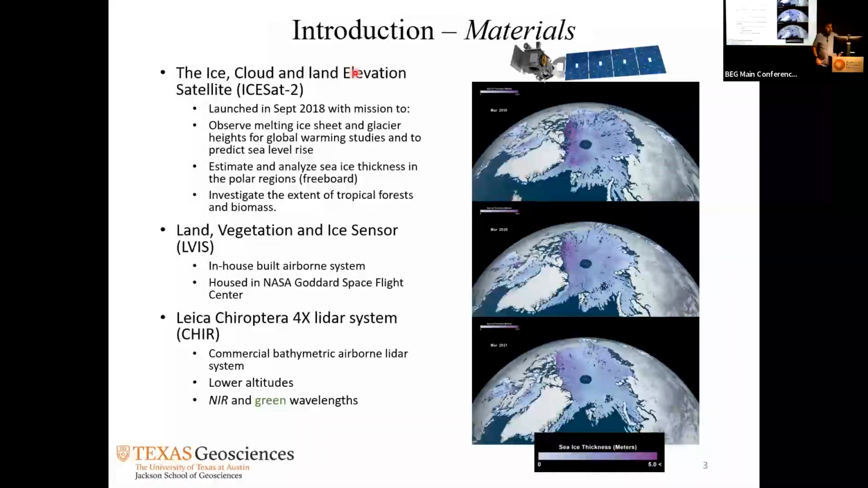So here's an introduction for materials. There are, like I said, 3 sensors in this research. The first one is ICESat-2. It was launched in September 2018, and the principal mission was to observe the melting ice sheet and glaciers, and relate them to global warming studies and to predict sea level rise.